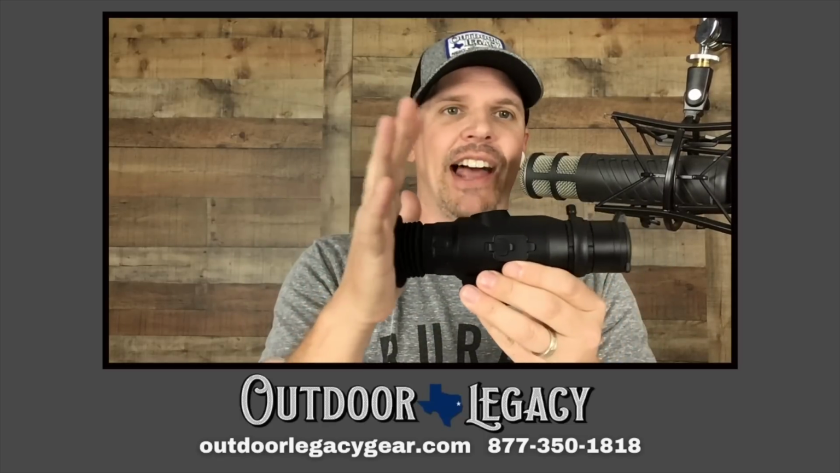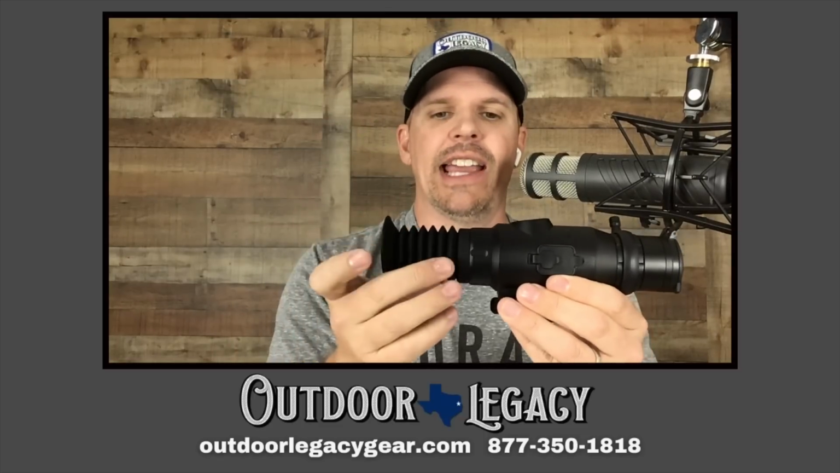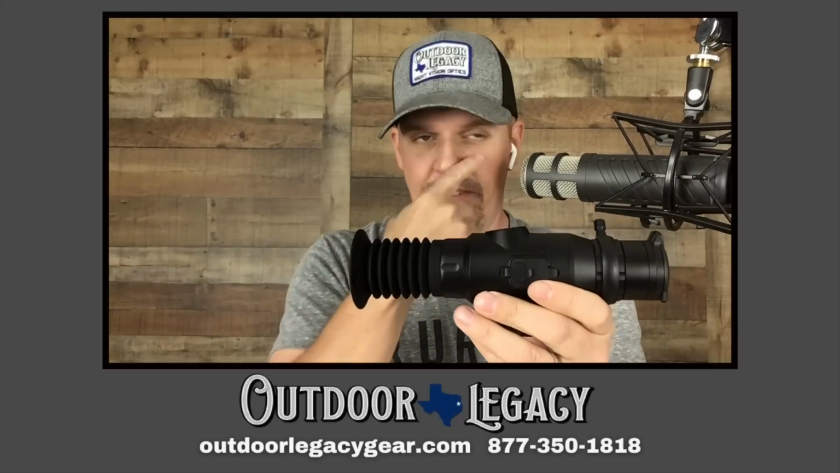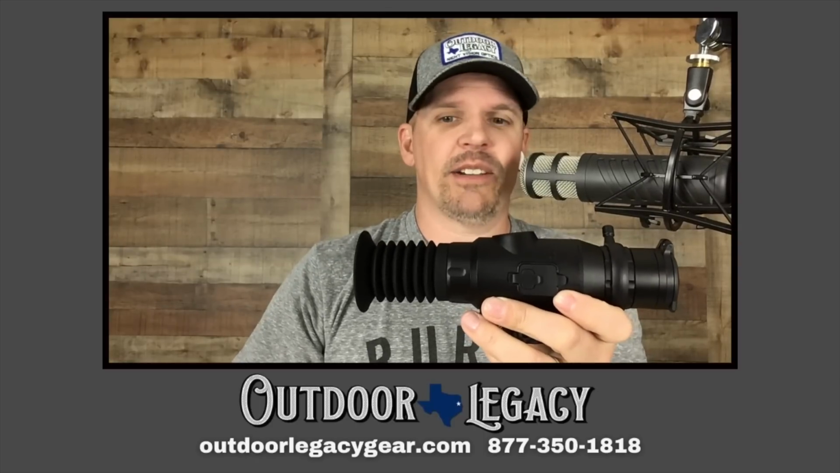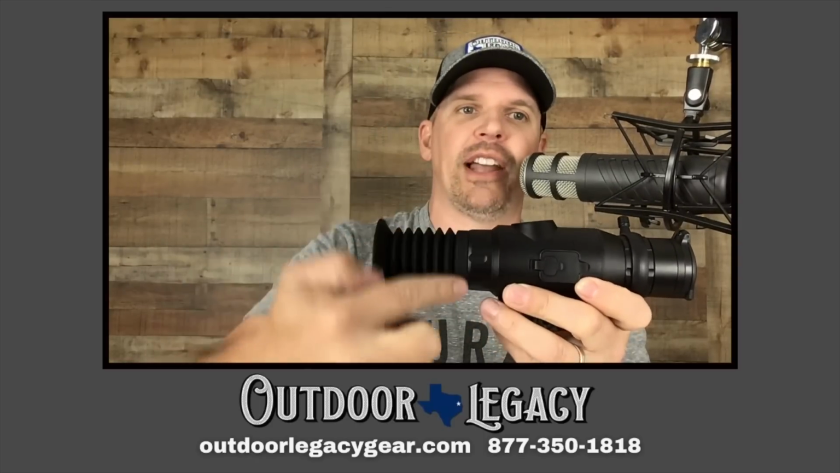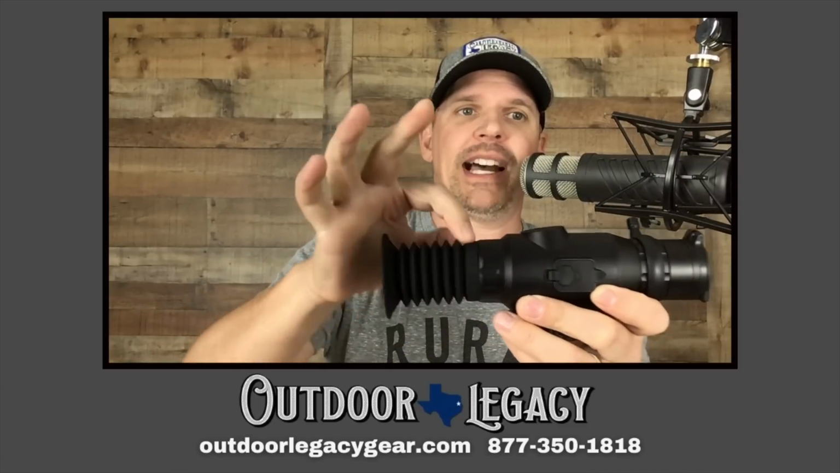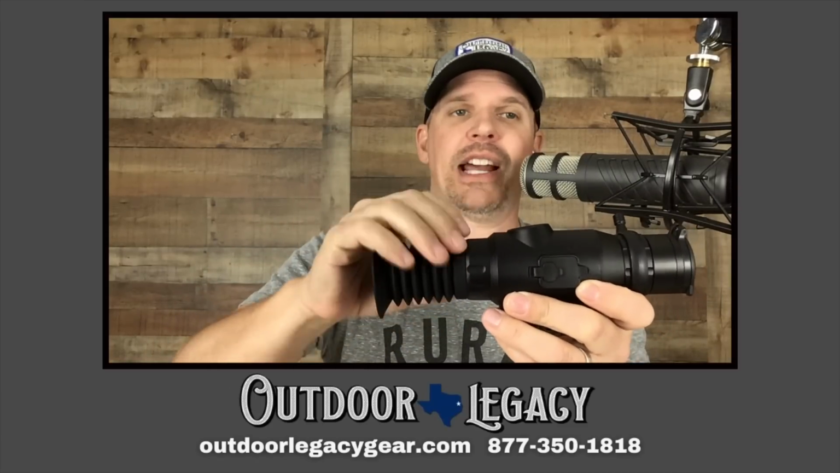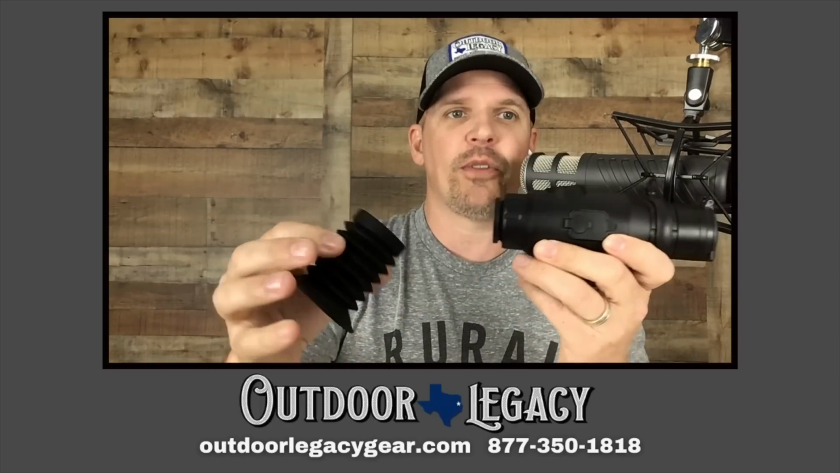I like the feel of getting this in here and getting the other light out of the way. But this is a negative. If you use this eye cup, you will lose this eye cup, unless you put a piece of black electrical tape here, or maybe run a thin black zip tie really tight around there, because it is too easy to come off and too easy to come on.